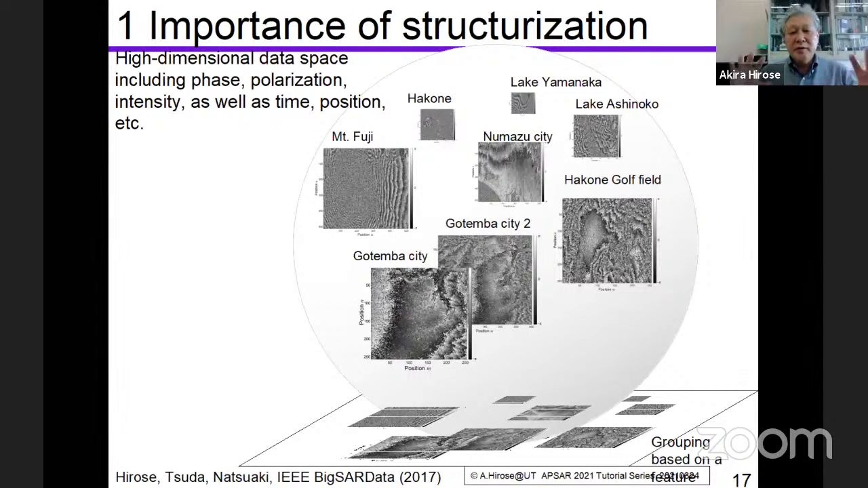And we will put the data in a grouped way. So if this data is similar to this data, then they are located very near in one aspect. In another aspect, they can be very separate.